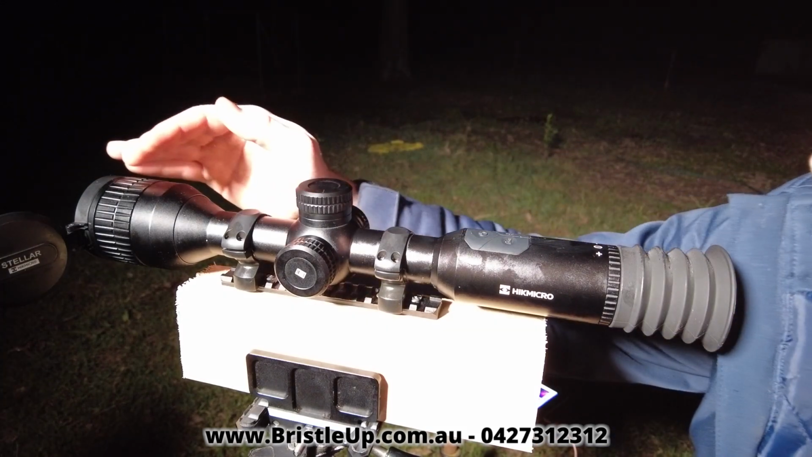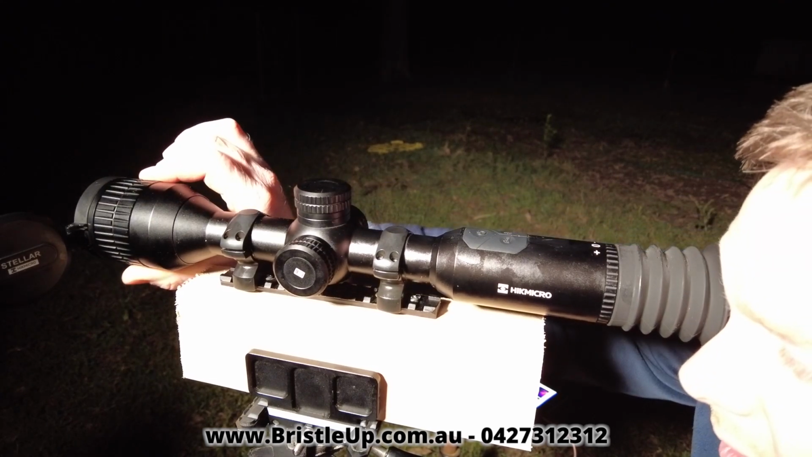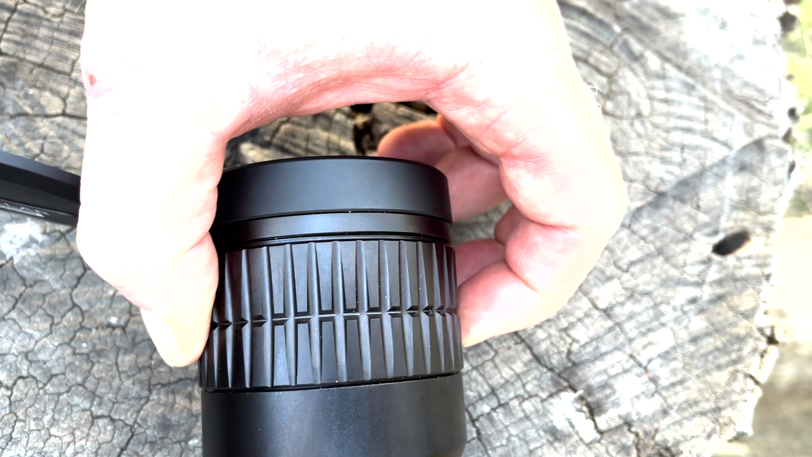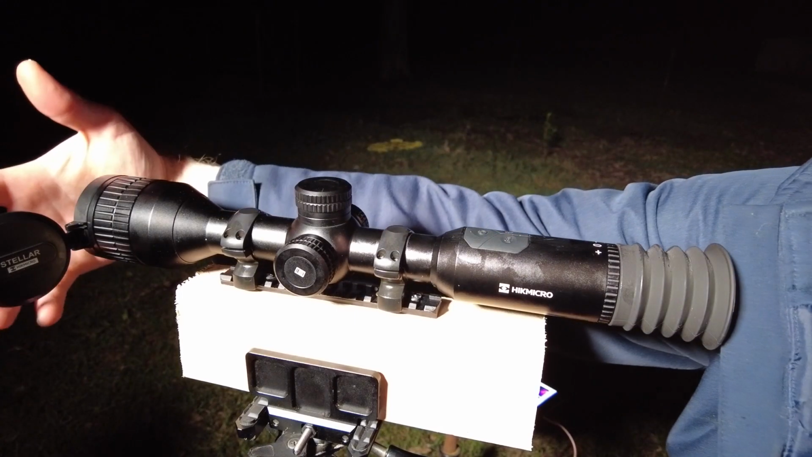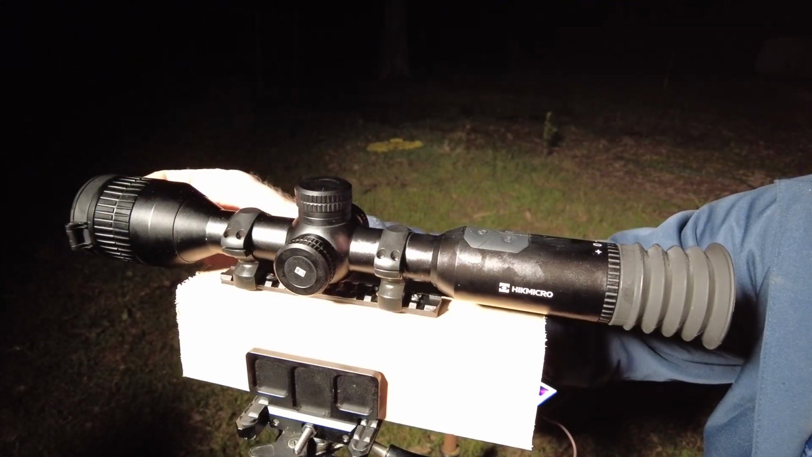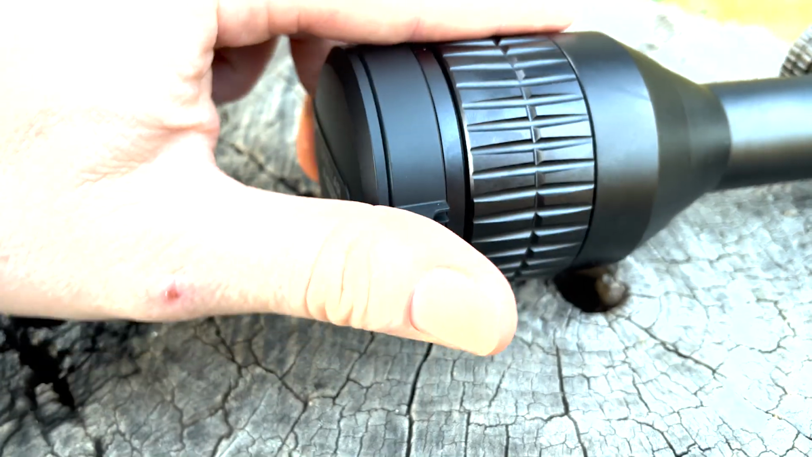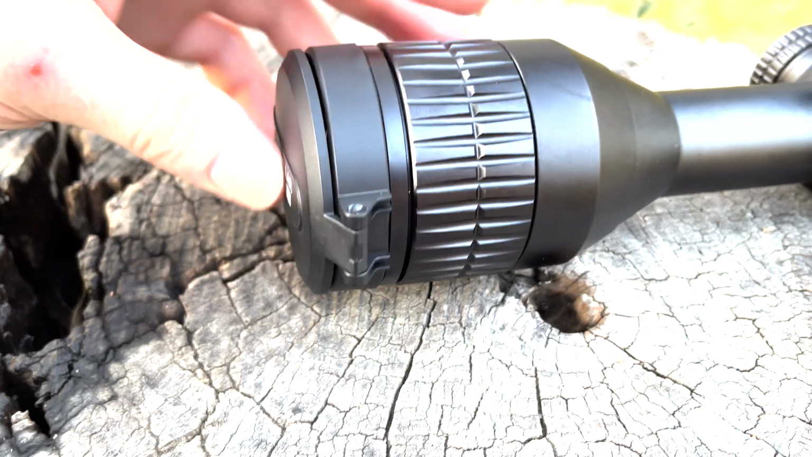And moving down to the front, we have our focus ring. This allows you to focus in for different distances, giving you clarity based on what you're looking at. And then obviously we have our lens cap on the front here. It's a good lens cap. It holds shut pretty firmly, but it's easy to open, pretty well made. So that's the basics of it.